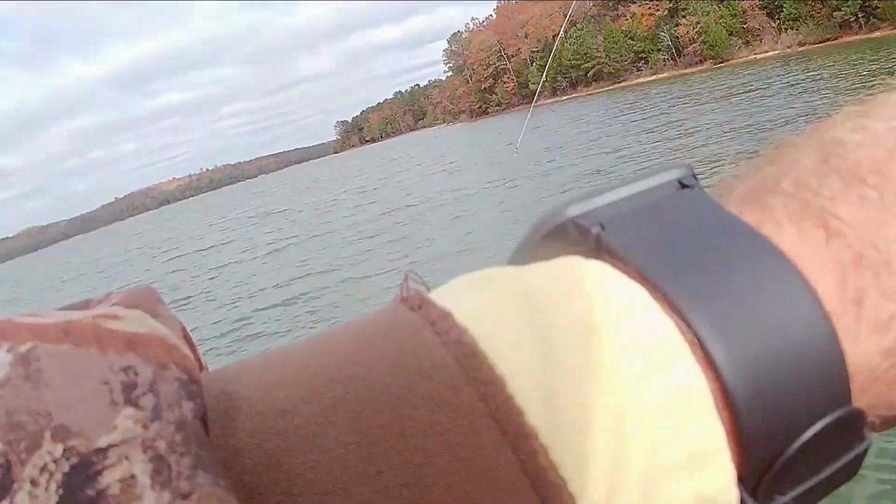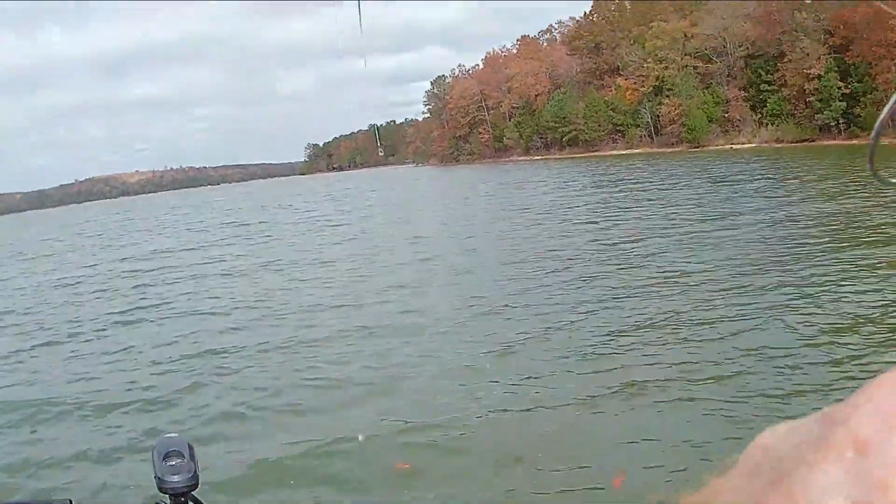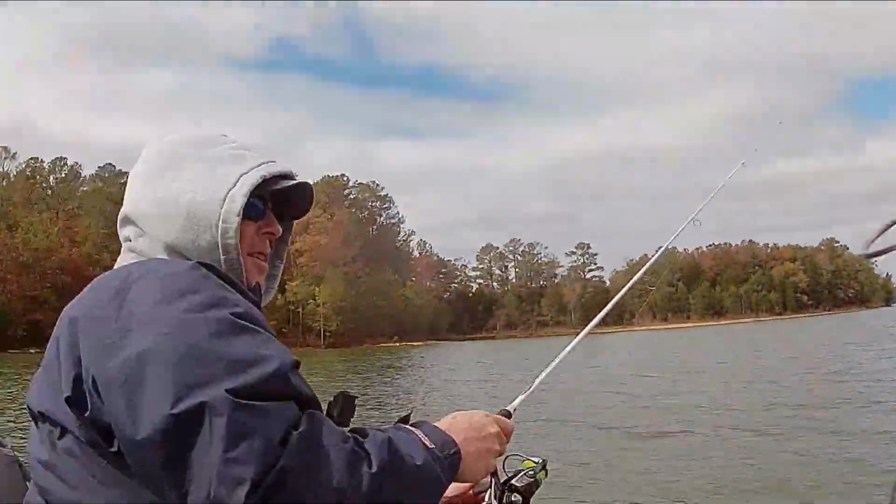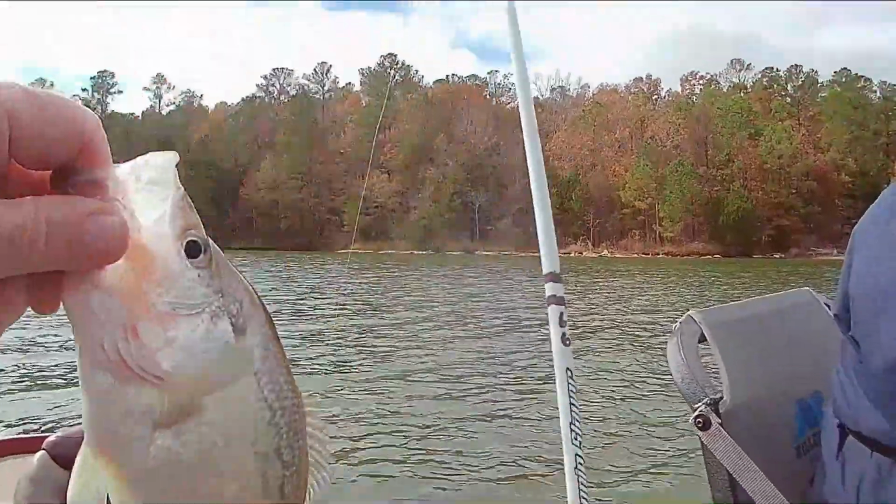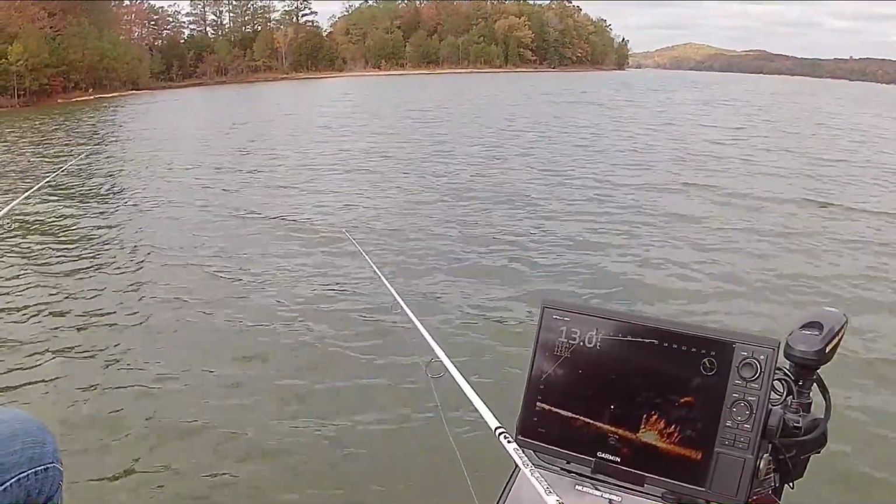Got a fish on there. Hit it when it's going down, yeah. Maybe a bass. Big old slabberooski. That's a clam chowder one there. That's a crappie chowder one there. That's it. Well, landed right in it.